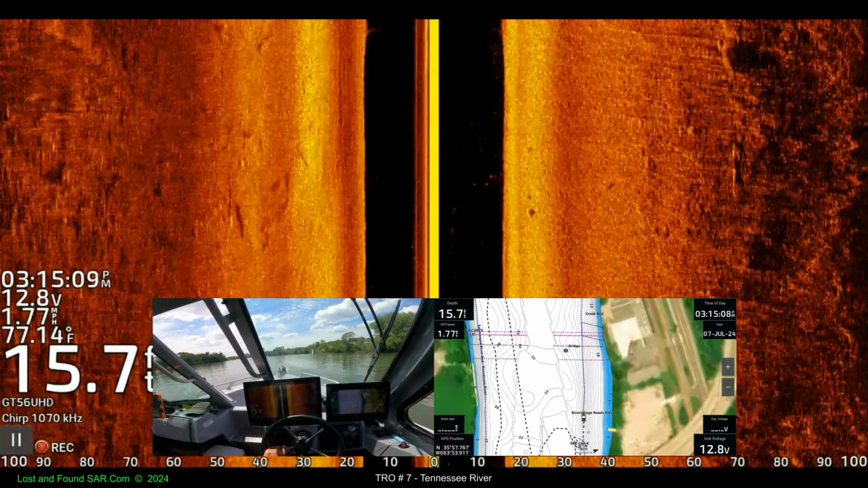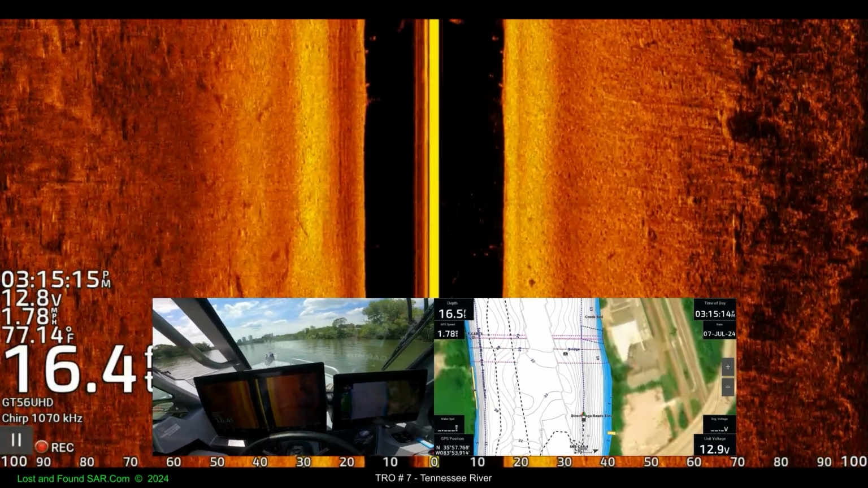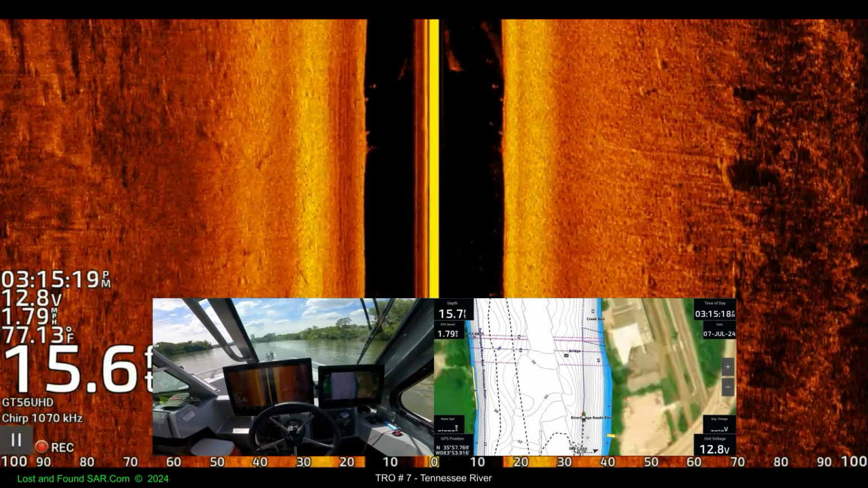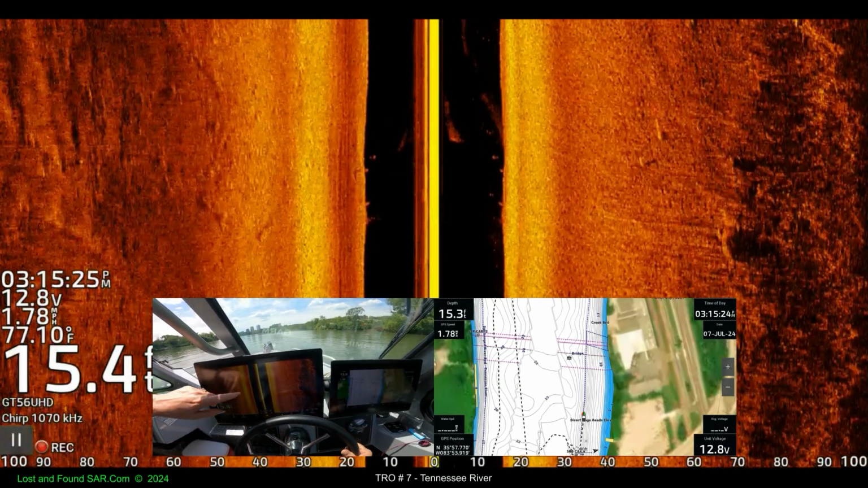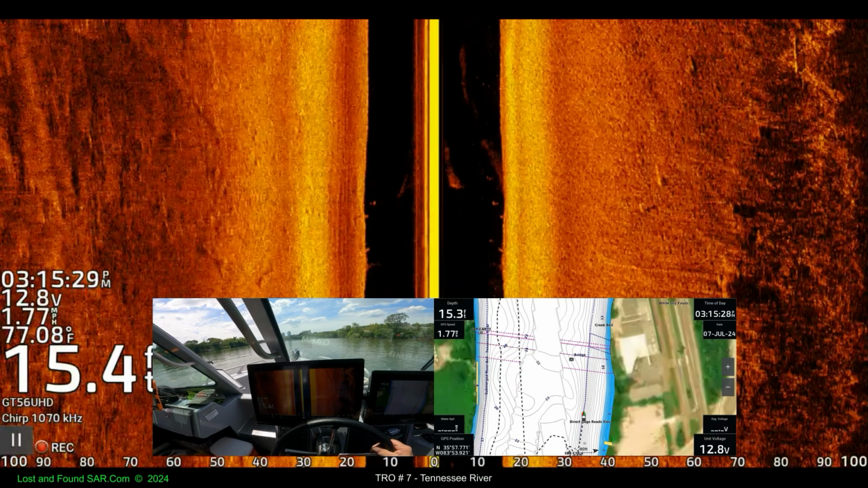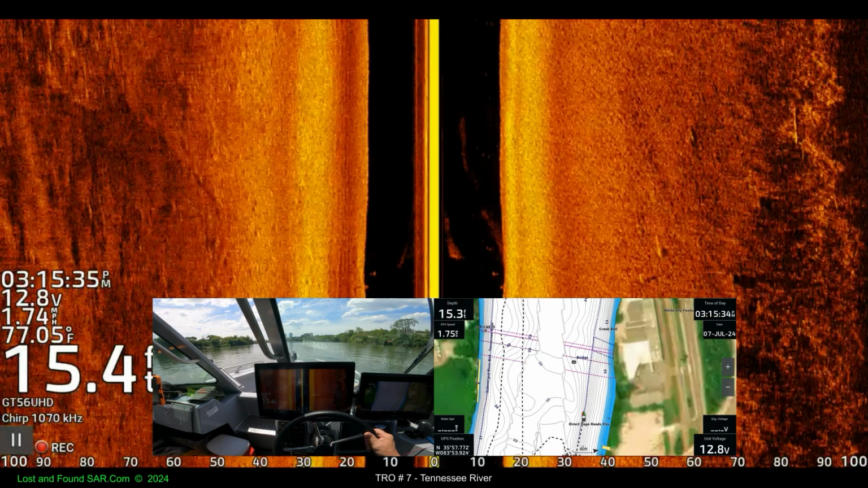Might be it right there. There's something there. Yeah, it looks like a multicolored pole right there, not a tree. Mm-hmm. What's that about, Molly? Could be fish balls.